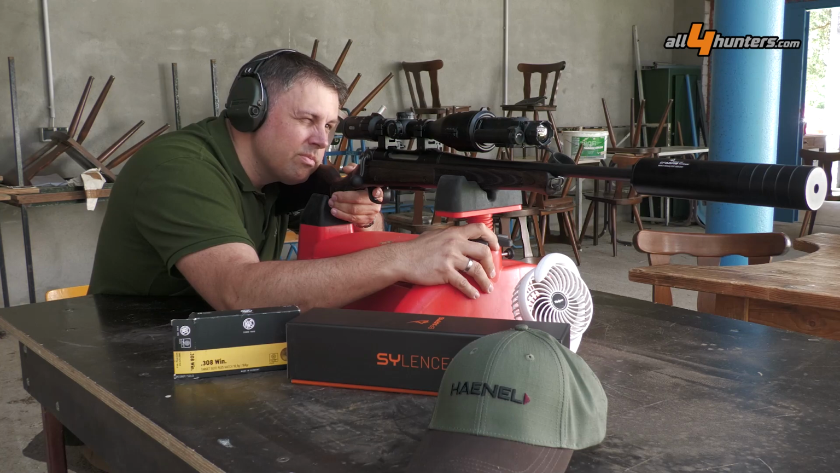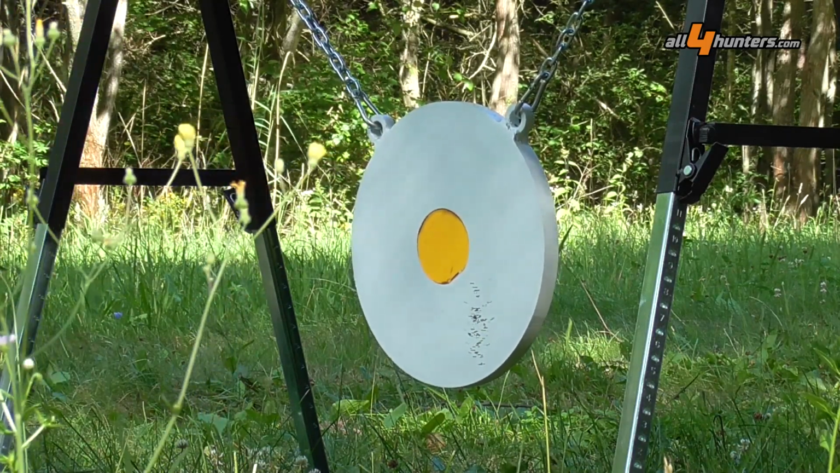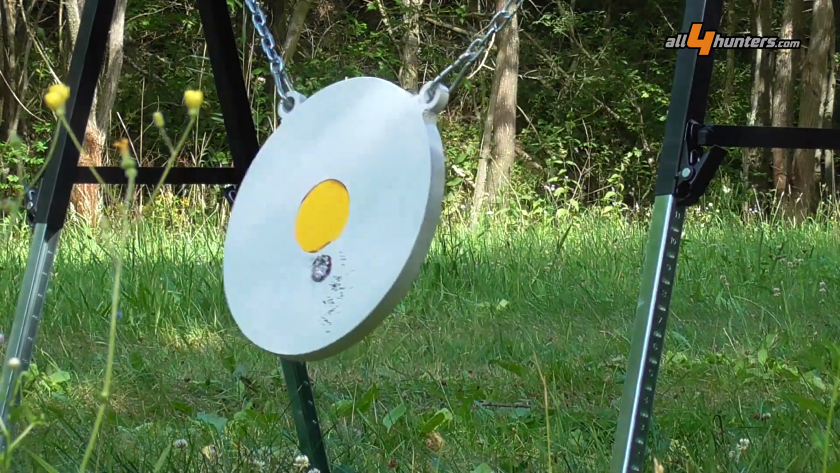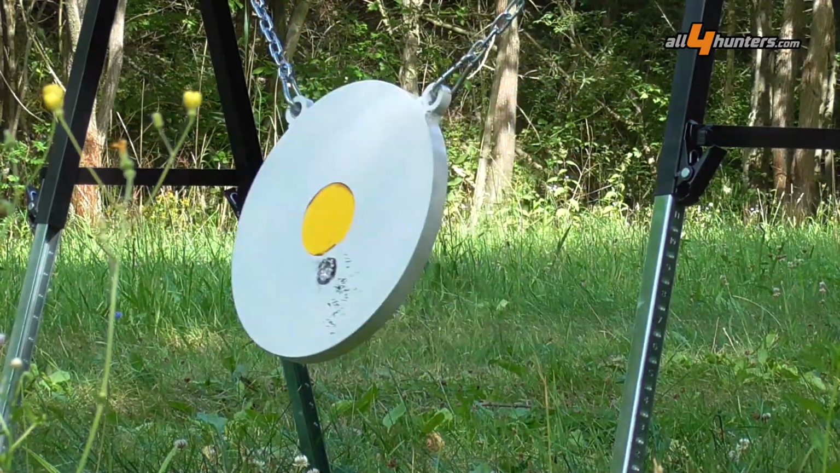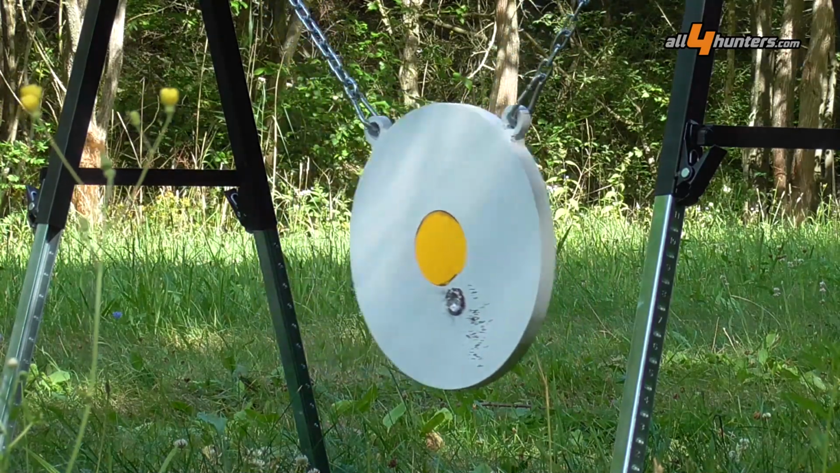The first shot of the day was performed from a simulated raised hide position over a shooting block. At 7 times magnification, the first shot missed. With the second shot, Gero Wiese aimed at the upper edge of the metal plate. That shot hit the gong. We chose a target in a 25 cm version. This roughly corresponds to the lethal zone of a wild animal.